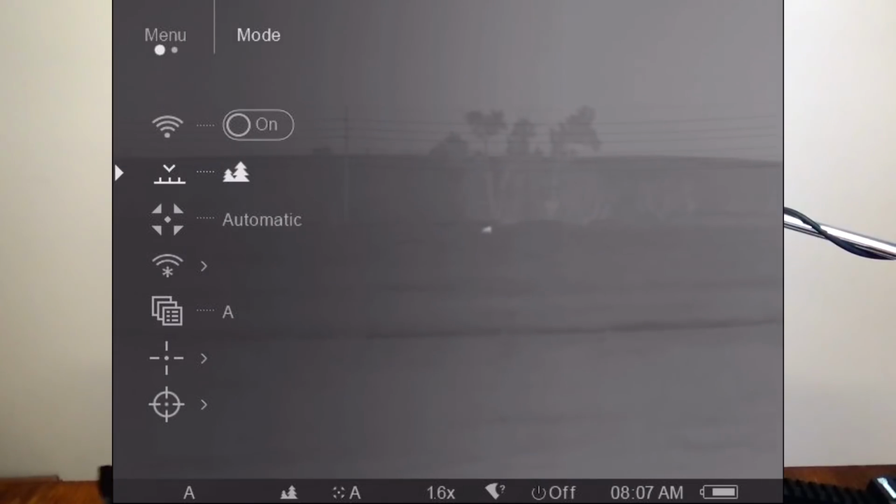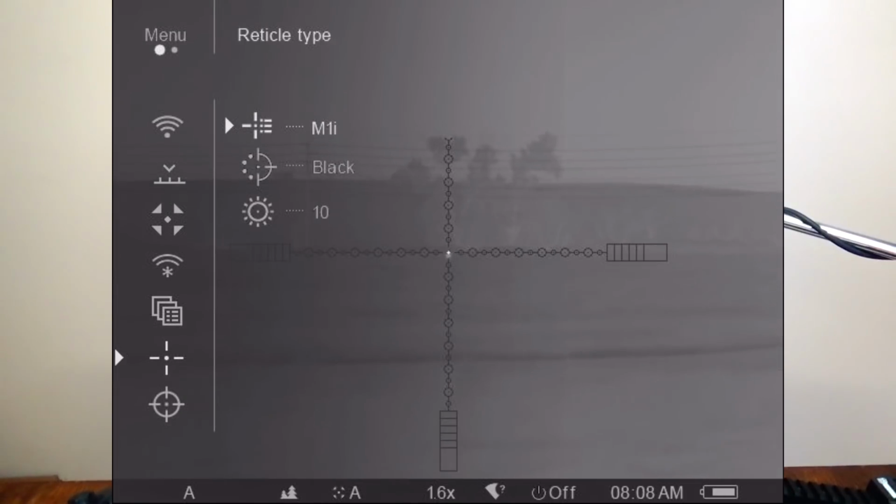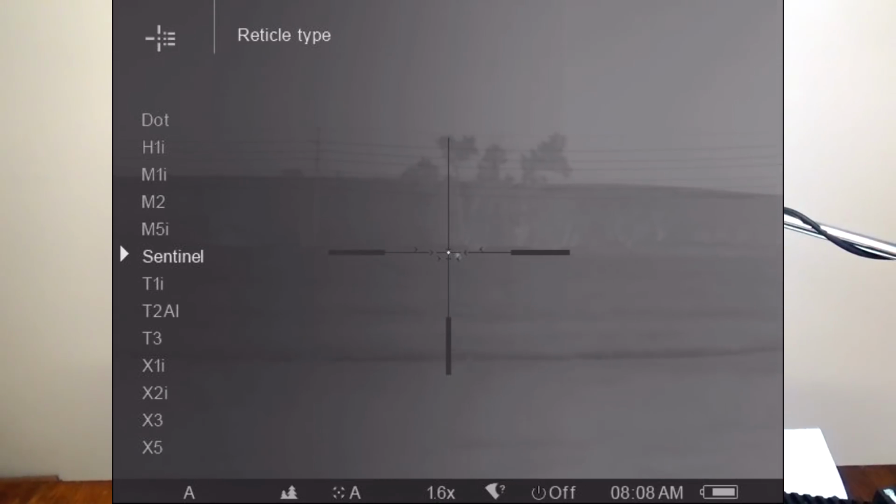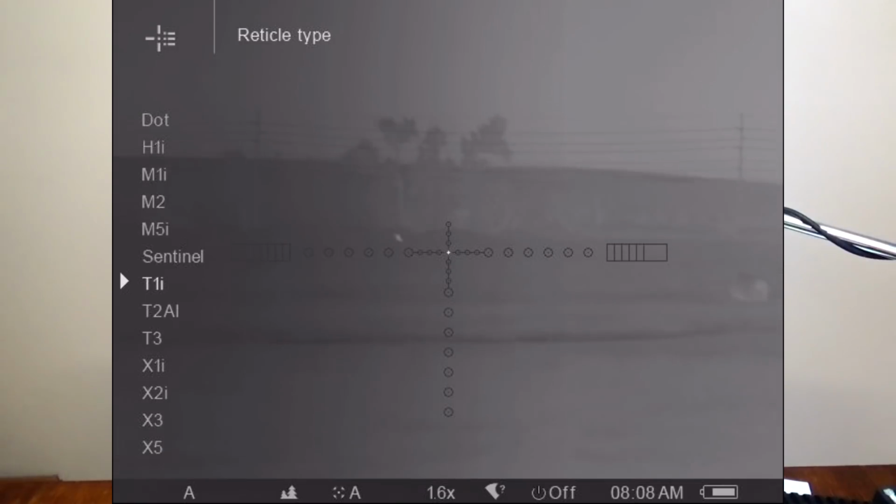And then there's also 10 electronic reticles. And that was kind of neat, just paging through the different reticles. Some of them are a very tiny dot. Some of them are conventional duplex style, or they have a whole variety of them. And the ones that I actually liked, let me see, I printed up these reticles here.